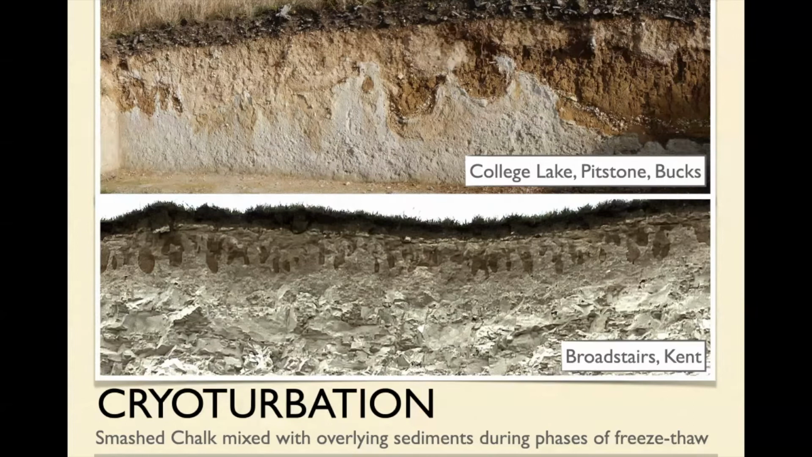This is chalk, this is chalk, and you get blobs of overlying material just sinking down into this melted surface layer when it melts. And at Broadstairs in Kent, where we went earlier this year on a field trip, there's this extraordinary set of blebs sort of sinking down into the top of the chalk cliff. Just remarkable.